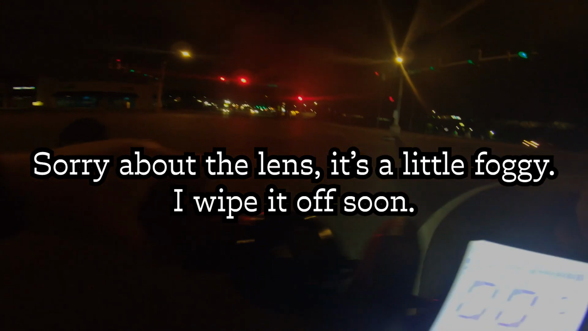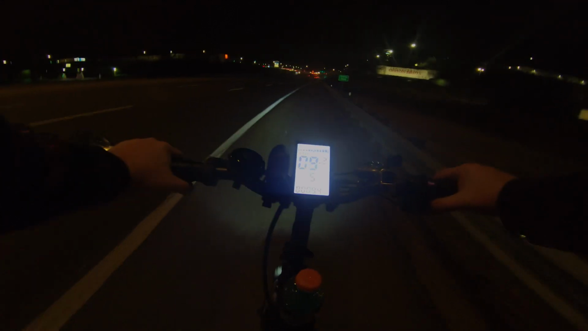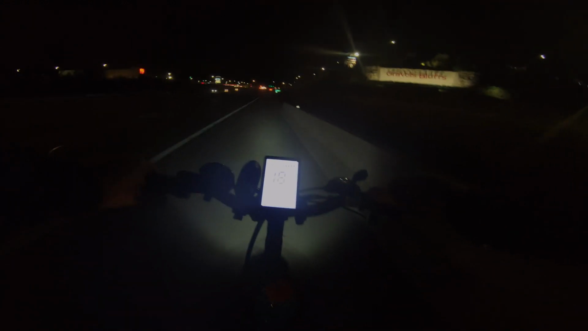Do I go all the way down there and then cross? I guess I could try that. I know for a fact that they have a crossing section over here, so we'll try it.